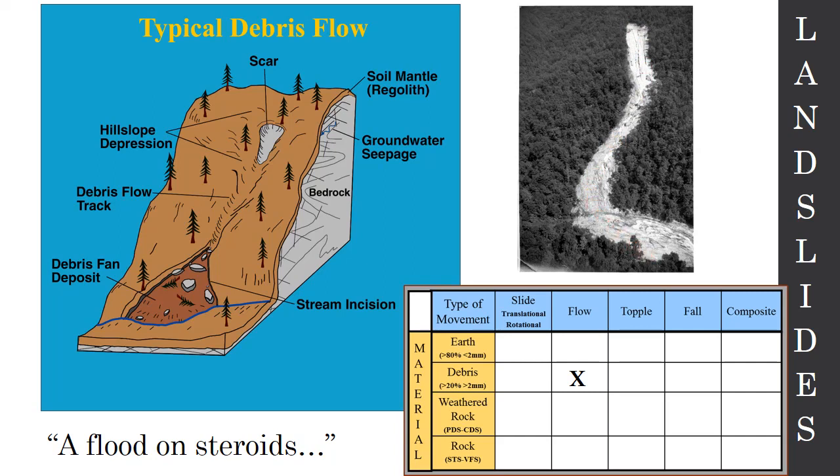And I like to think of them as basically a flood on steroids. So imagine you have this wall of mud and rock and trees that flows. Think about the consistency of concrete, but it flows downhill. And that all has to do with how the momentum and the water, the sheer amount of water that is in that material as it moves downslope.